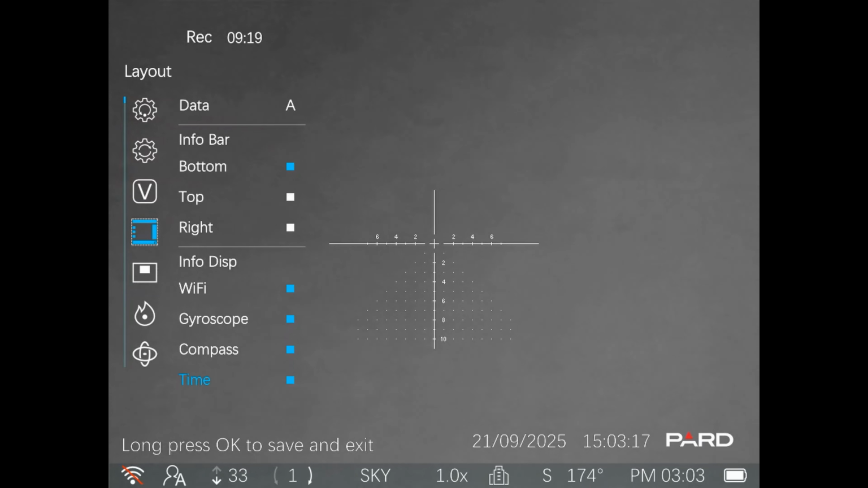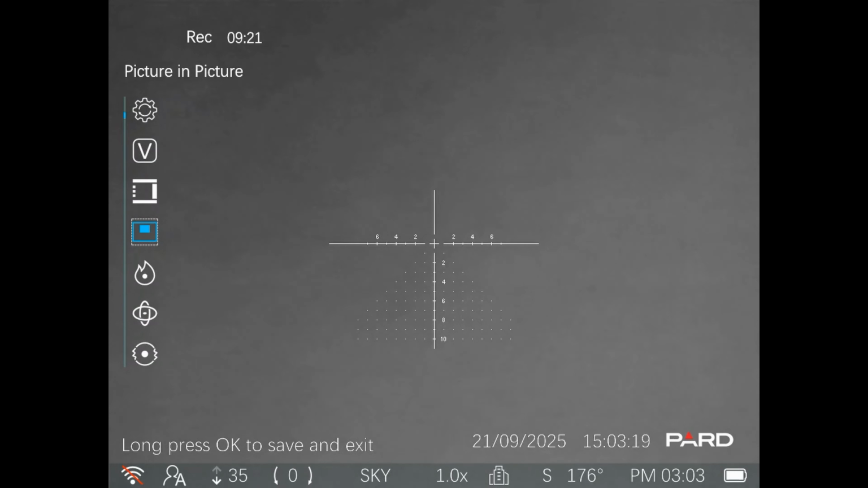You can now also tell it whether you want the picture-in-picture to come up by default when you turn it on in Profile A. I don't, because all you have to do is hold the top turret to get the picture-in-picture on and off. Hot track, so this highlights the hottest thing within the screen. Largely unnecessary in my opinion. And then back to gyroscope. Sorry, on a side note too, the gyroscope and compass calibration are all in one.